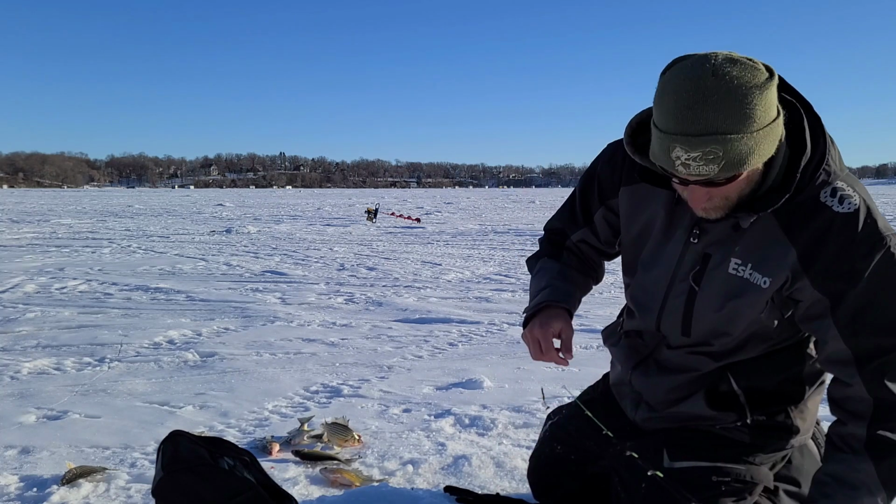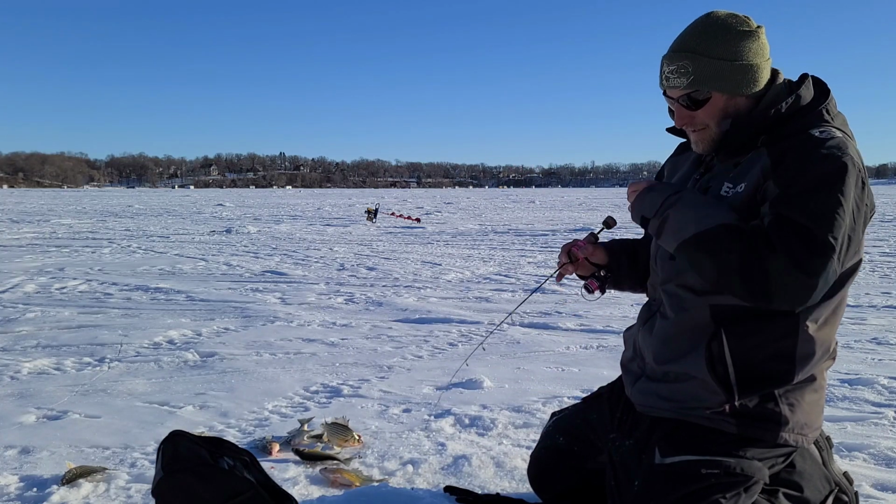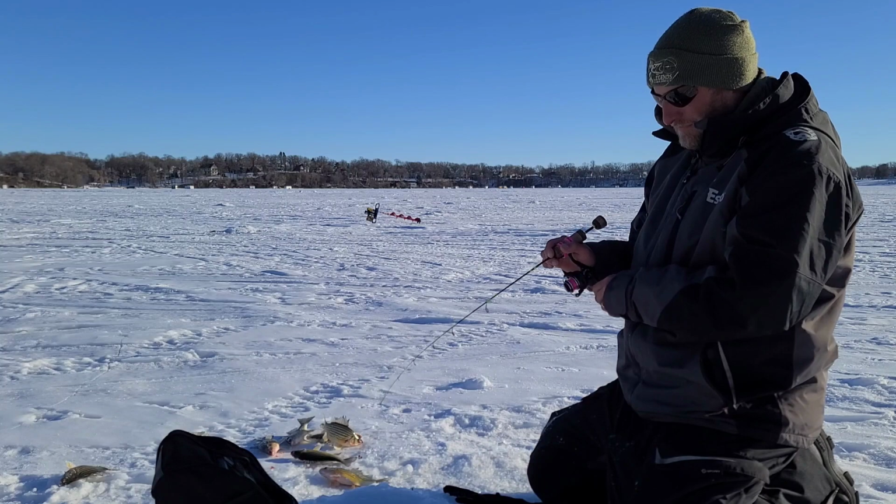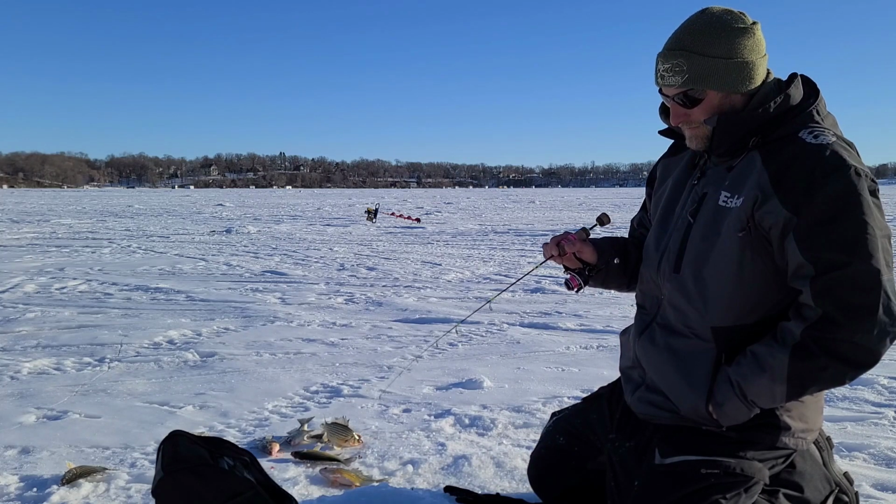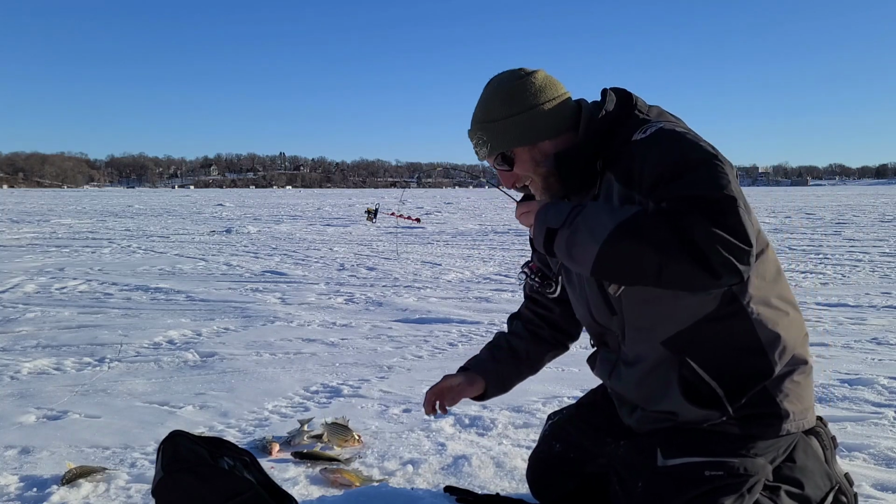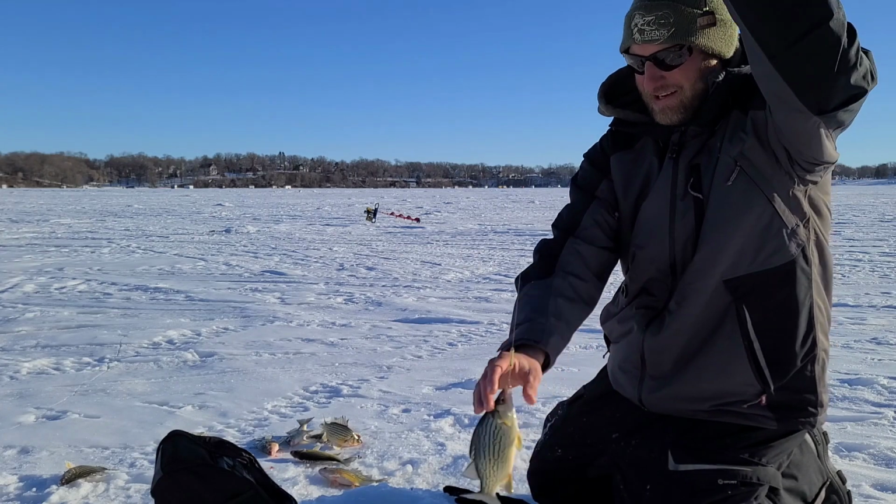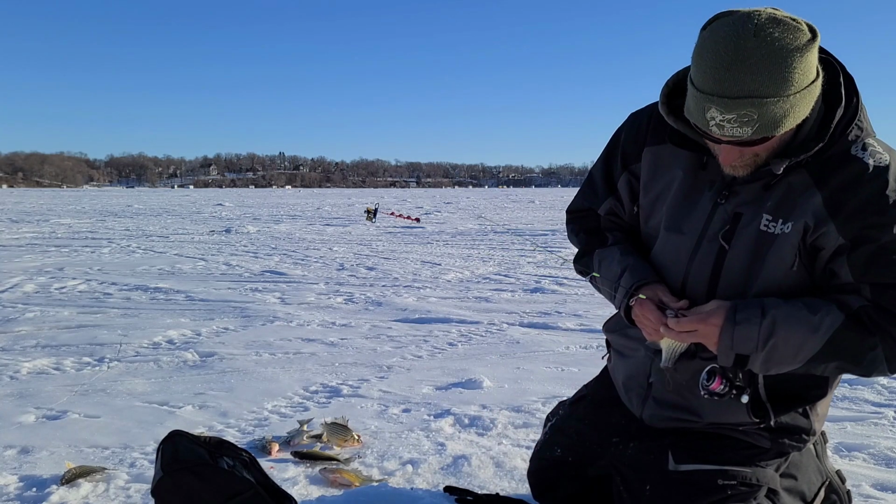I don't know though. They're fired up, but they're not. Oh, that's what we want there. That was all anticipation, and that fish came flying in there and smacked it.